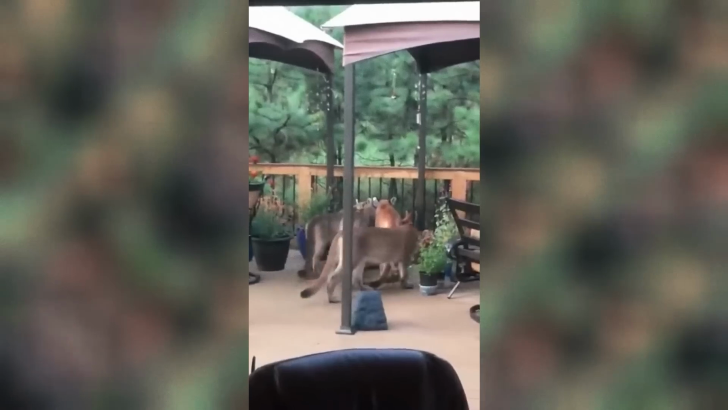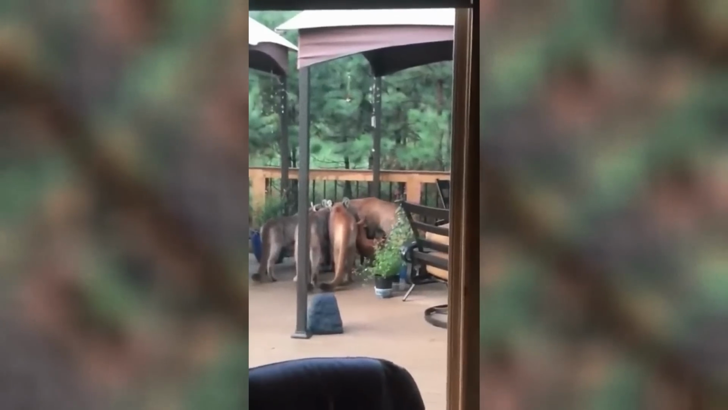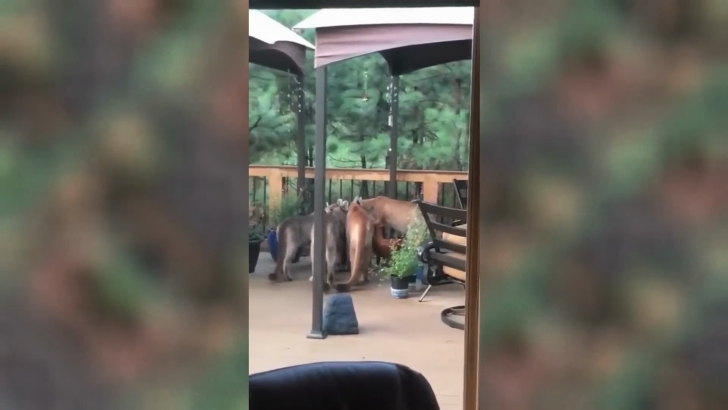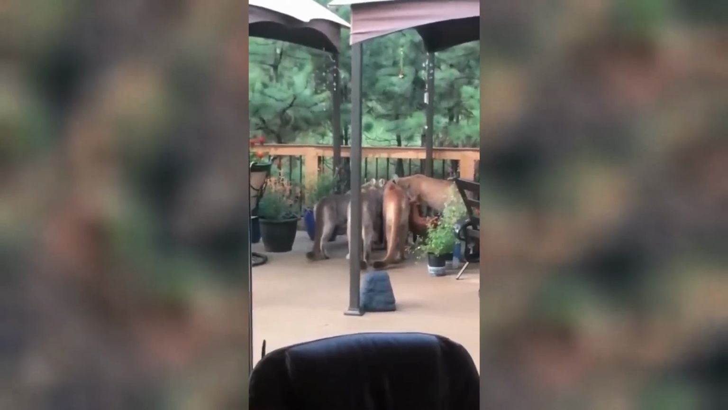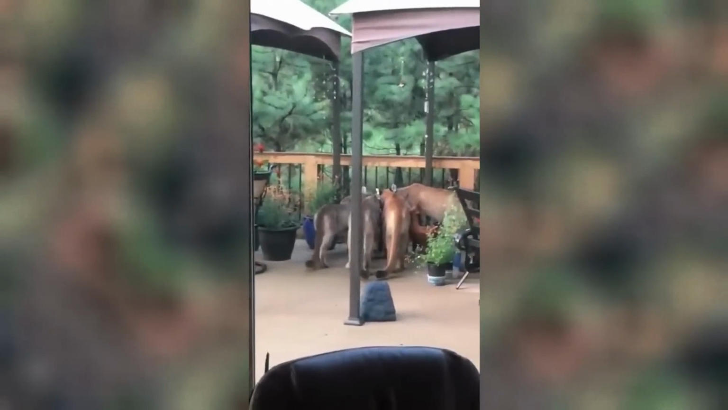Okay, first things first. How quickly are we checking that all of our doors are locked? Even though we know these lions don't have opposable thumbs. This homeowner in Colorado was a little startled when he saw a family of mountain lions drinking some water on his deck. Now, I'm a little reluctant to call this a mountain lion pride because I am pretty sure that these are generally solitary animals.